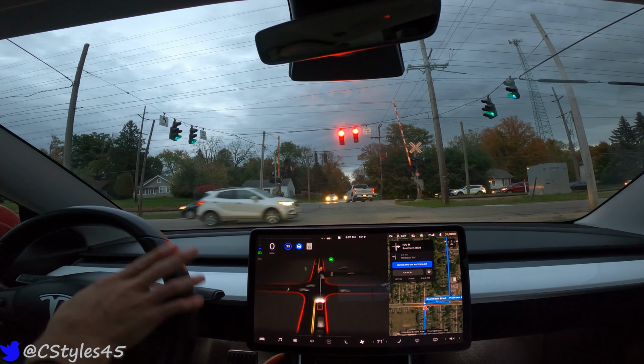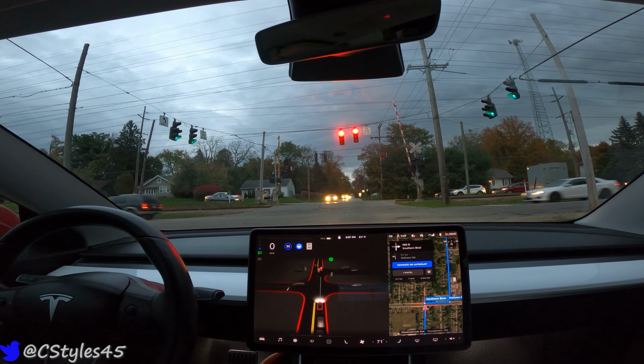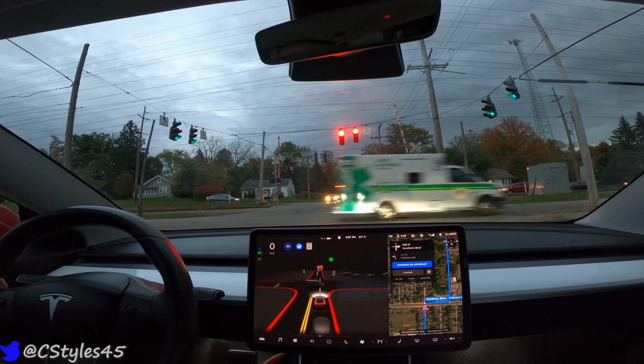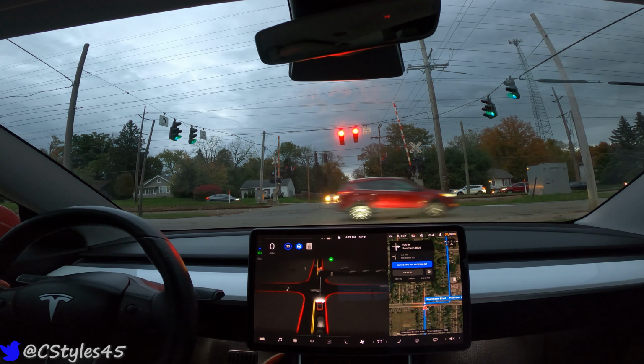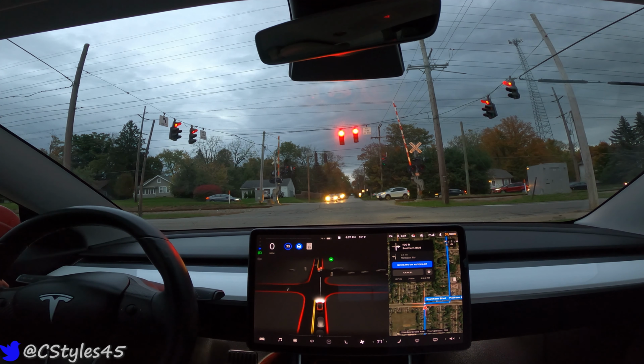Right now the visualization is only picking up the one light, which is actually accurate for me, because I only have the one set of red lights. If you go down a different street, there are actually two sets of reds that you proceed through, which is weird for whatever reason, but it's handled this well in the past. We'll see if this trip is any different.